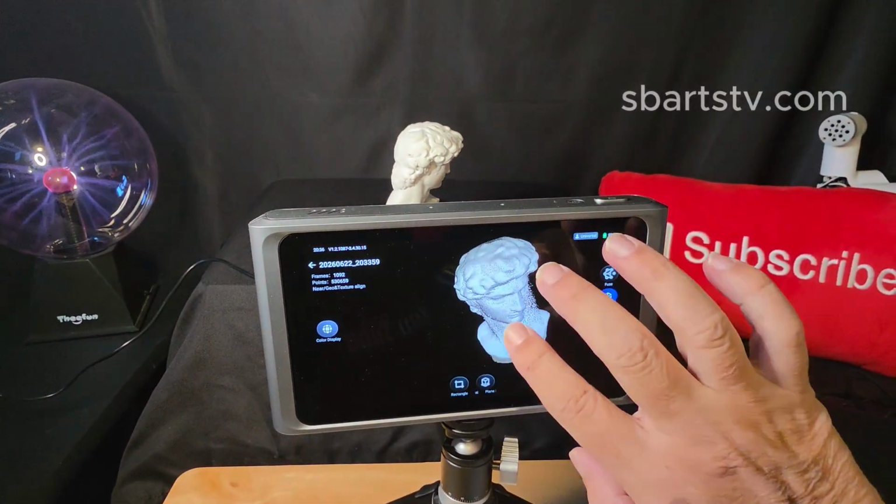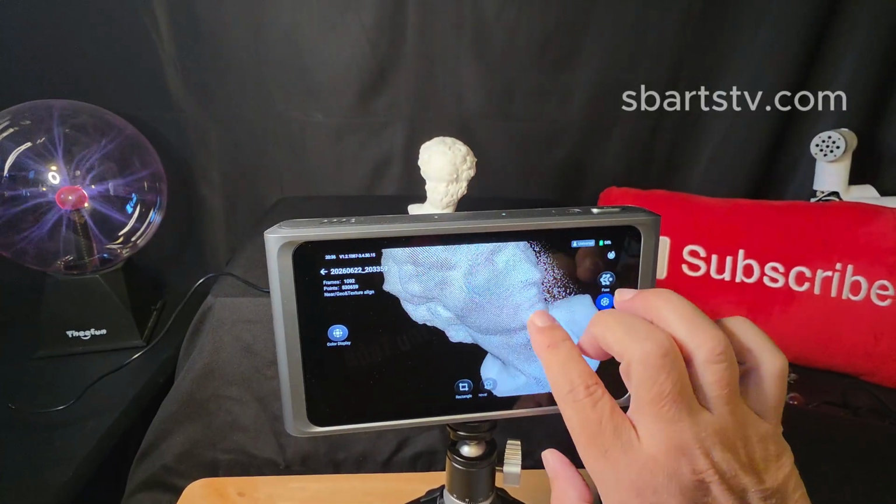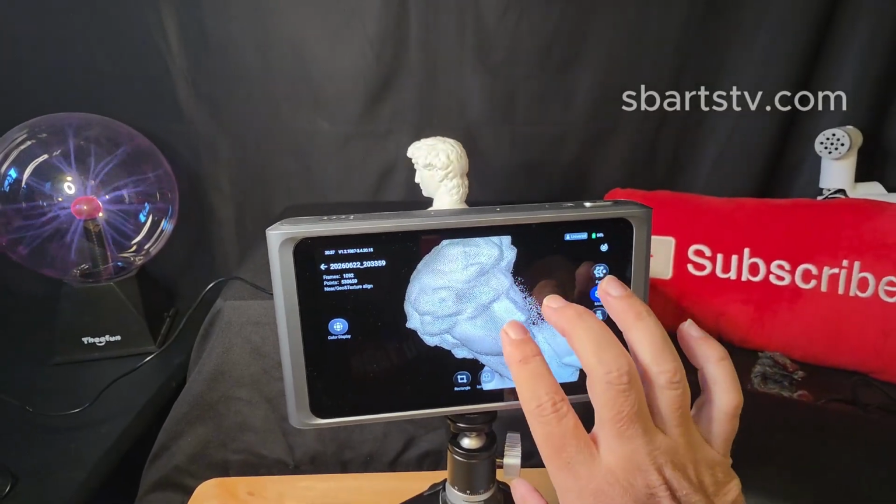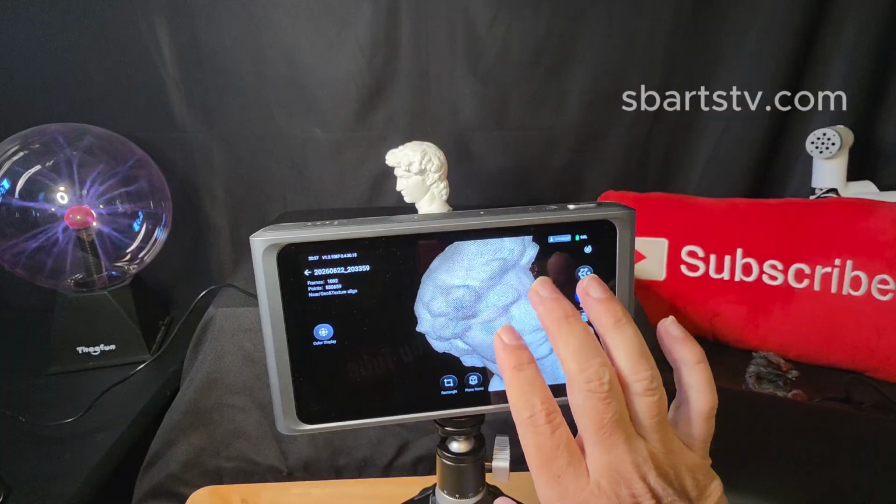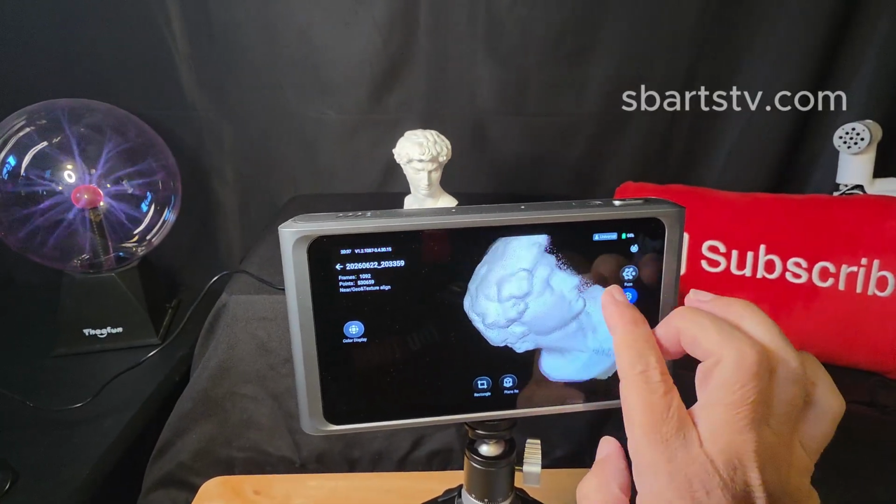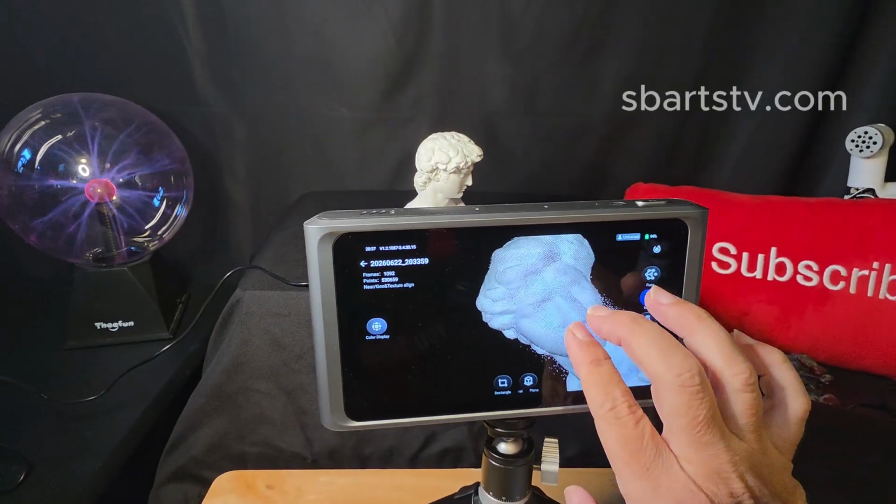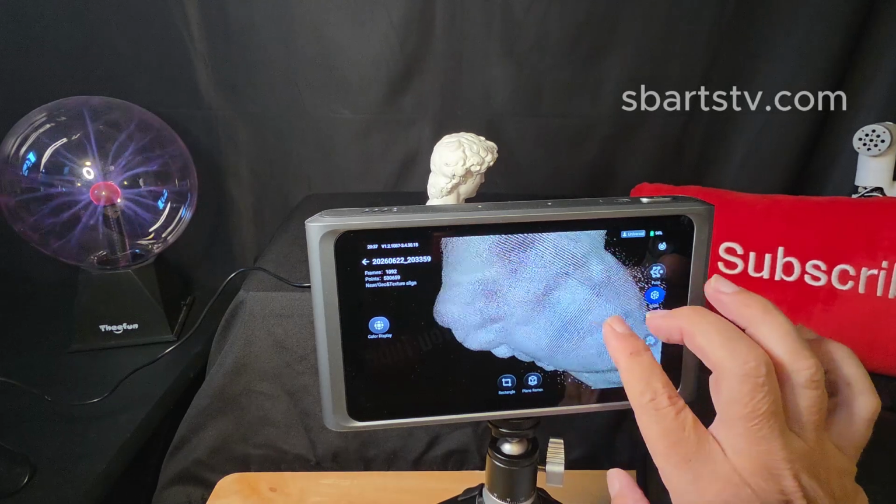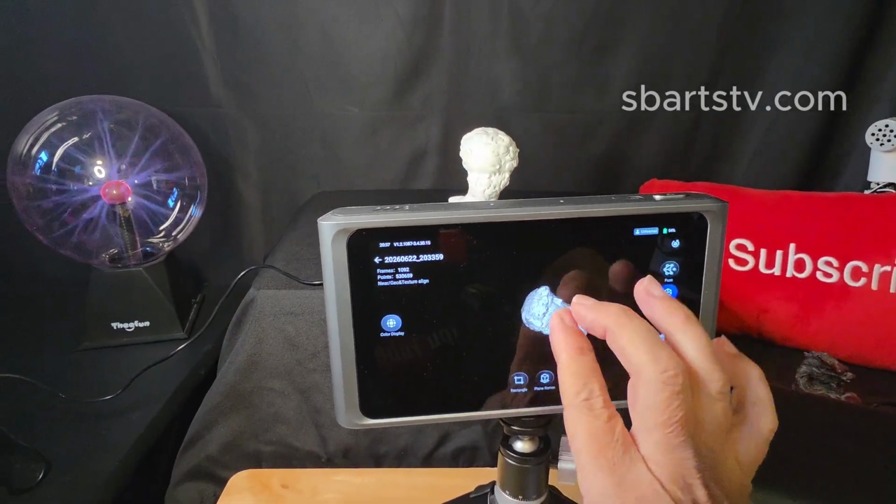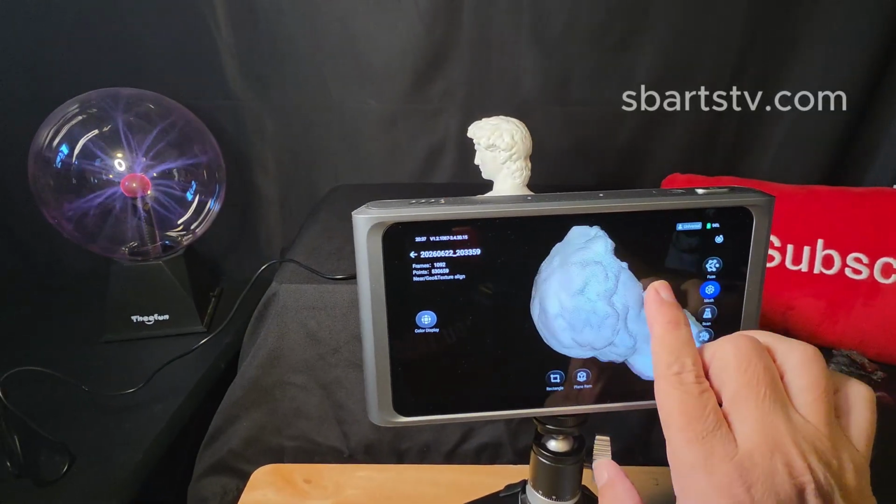We have small little artifacts here. It's good, but we have some artifacts on the face. But we can clean that up later. We have a way to clean this up. But overall, it's really nice, with just small little artifacts.